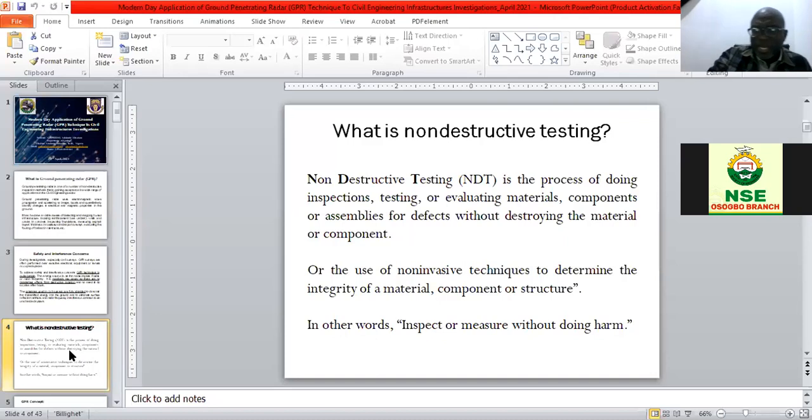So, what is NDT? It's the process of doing inspection. You can use it for inspection, to do testing, to evaluate your materials. When I say materials, I mean building materials. I remember now, there's a place called Abutu Alita in Ondo State, close to Tiupa. There's a bridge that was subsiding.